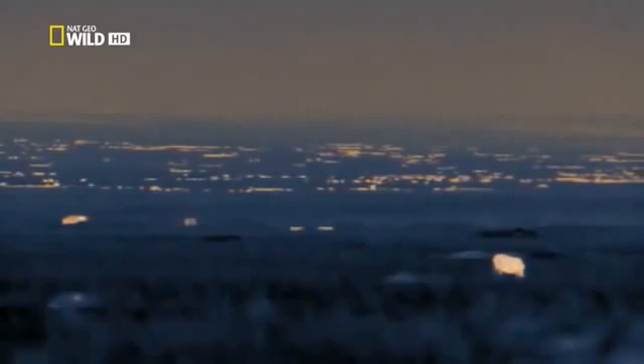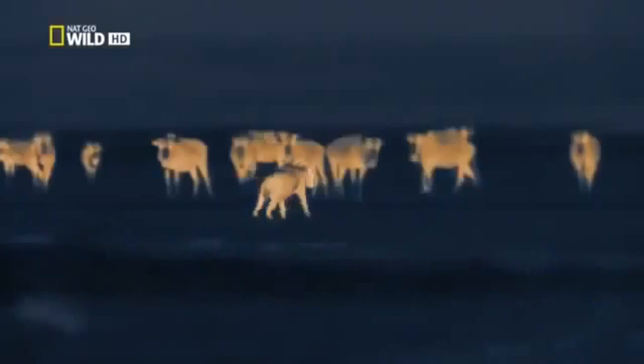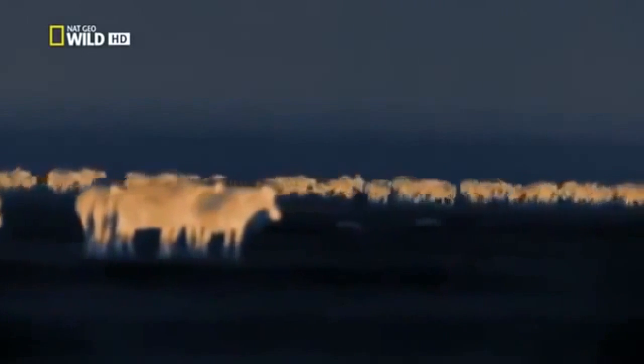But the adult lionesses can see what the hyenas are up to. And stealing from hyenas is a regular source of food for lions. The kids follow the mums to where the action is. The hyenas run a wildebeest to exhaustion. Now the lions move in.